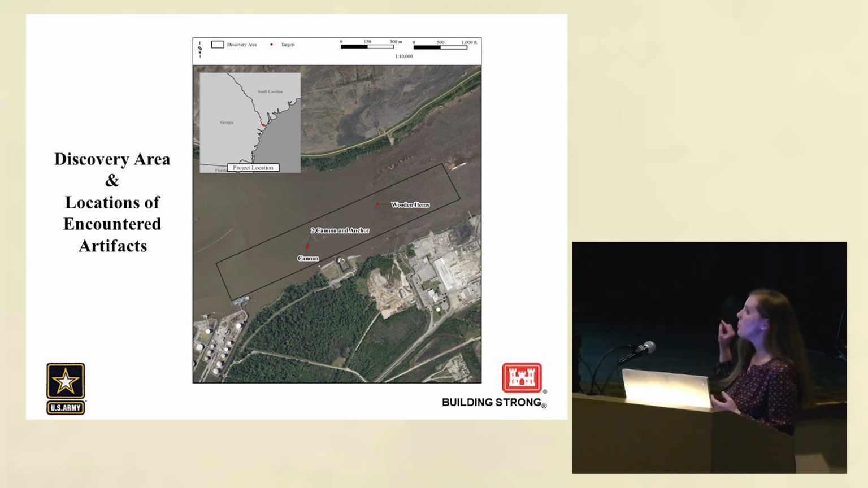So then they moved the dredge even farther down the river, where the red dot is that says wooden items. I don't know who was operating the dredge on that day, but they should have played the lottery, because they ended up pulling up even more artifacts. There were wooden beams that had brass pins in them, and we're like, what do we have here? Is it a shipwreck, multiple shipwrecks? What's going on? So the Savannah District put this huge, over $700 million project on hold so that we could investigate these sites.